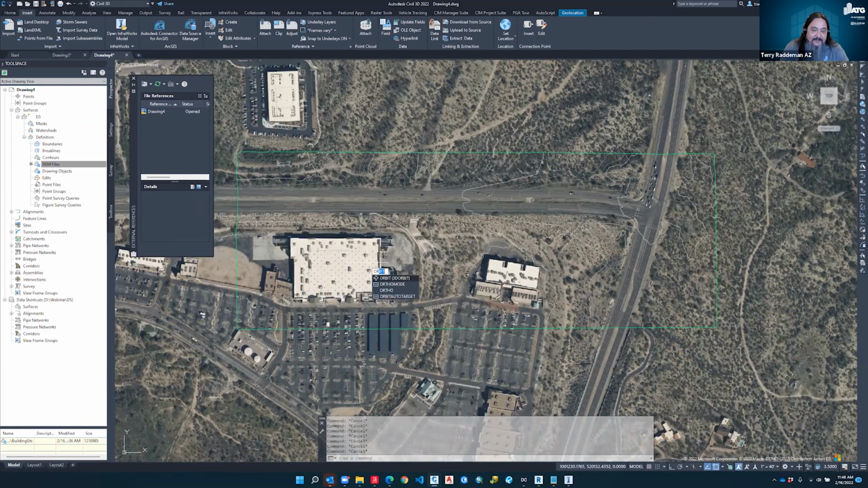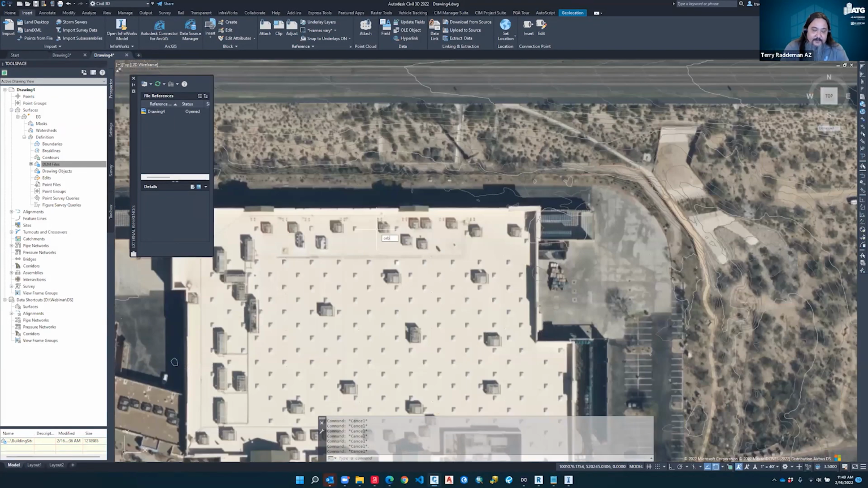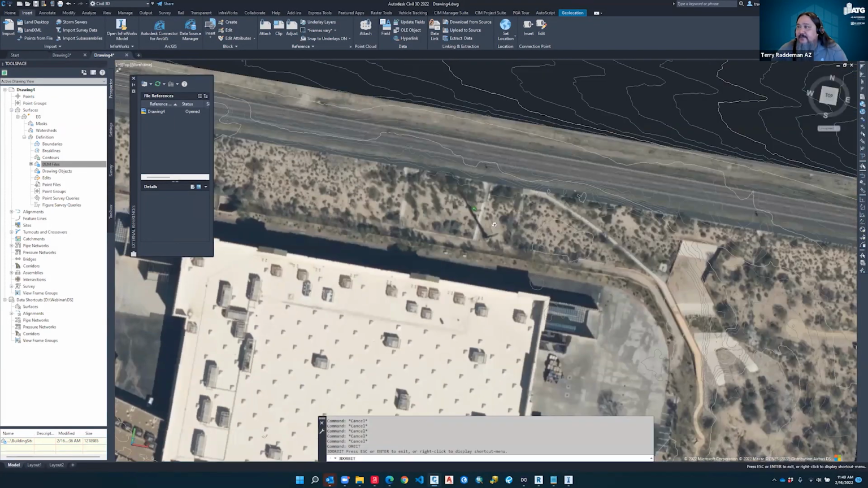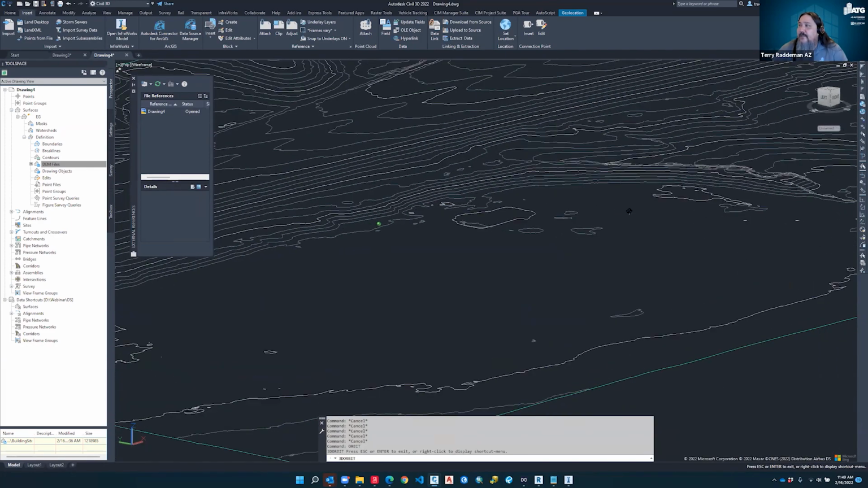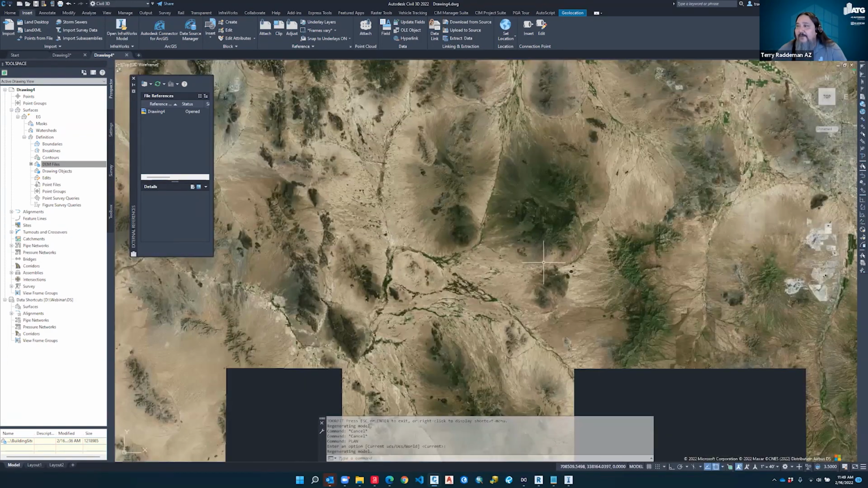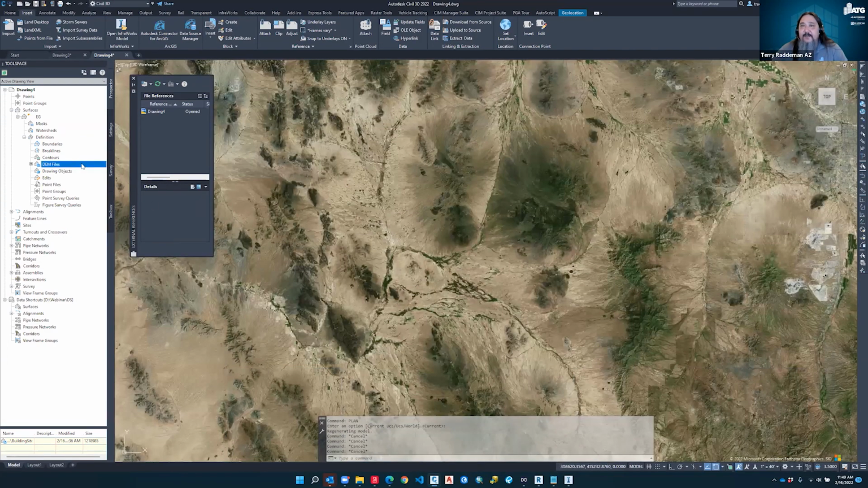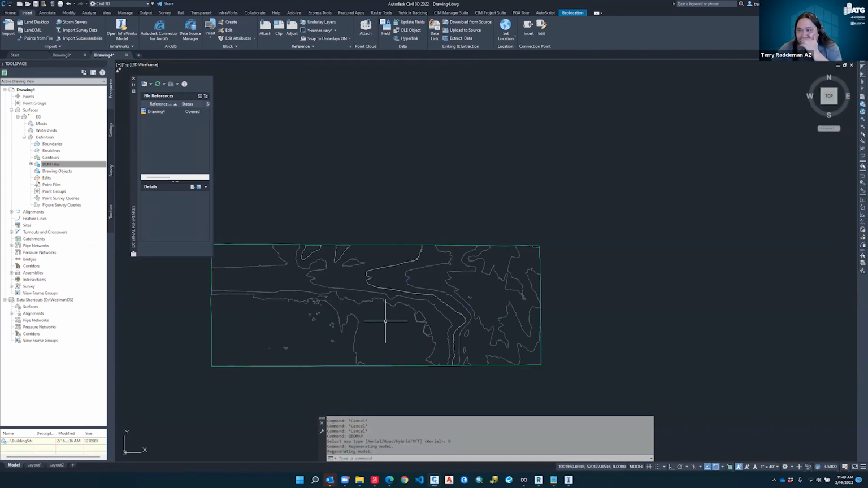So we take this and we'll look this around. I don't think it's going to keep the image, but we can look at our terrain here of our surface as well. So that's one result. I'm going to show you one other result with this here. I'm going to turn off my GeoMaps, and we'll look at our contours here.